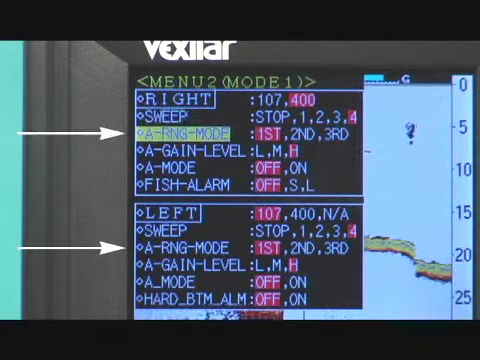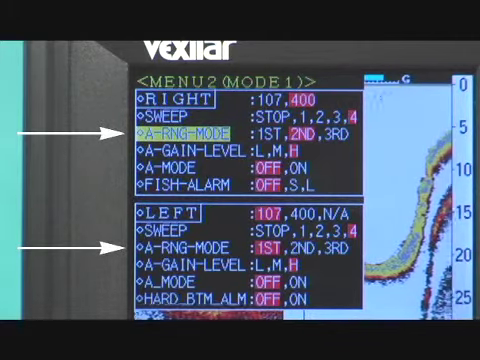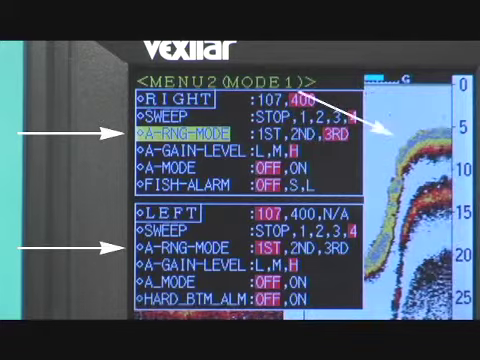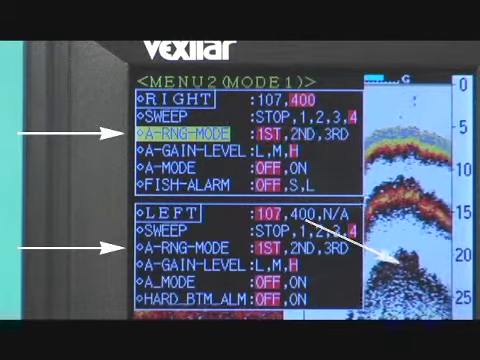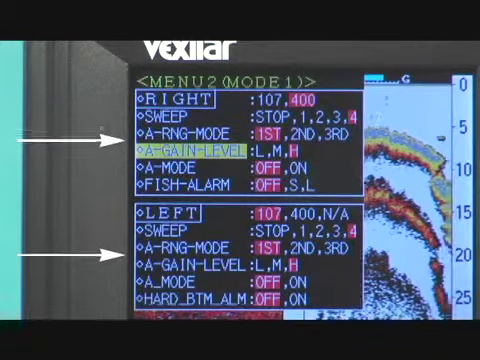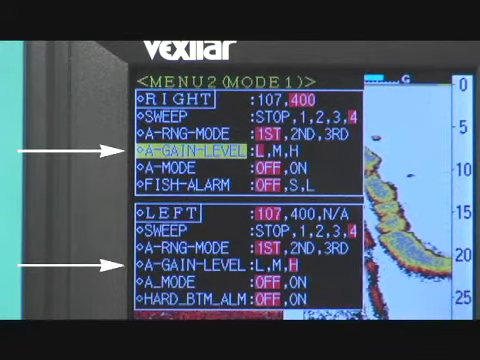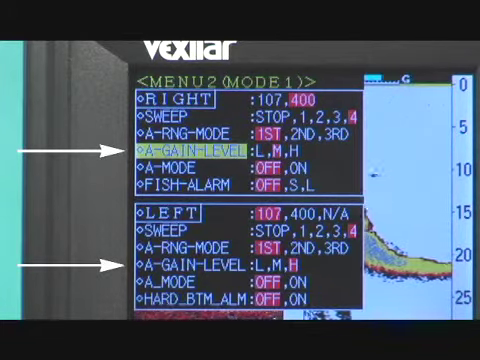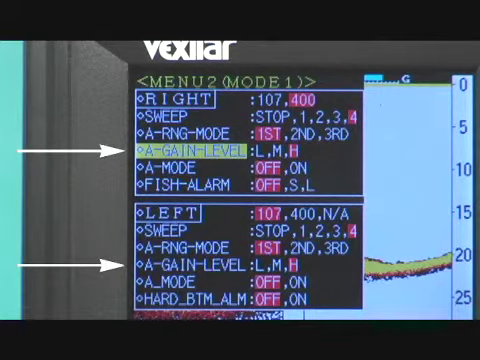The third item controls the behavior of the automatic range control. You can set it to keep the best view of the bottom, the second echo, or even the third echo. This is a useful feature if bottom hardness is important to you. The fourth item controls the behavior of the automatic gain control. You can set it so the automatic control keeps the gain on the low side, the high side, or in the middle.